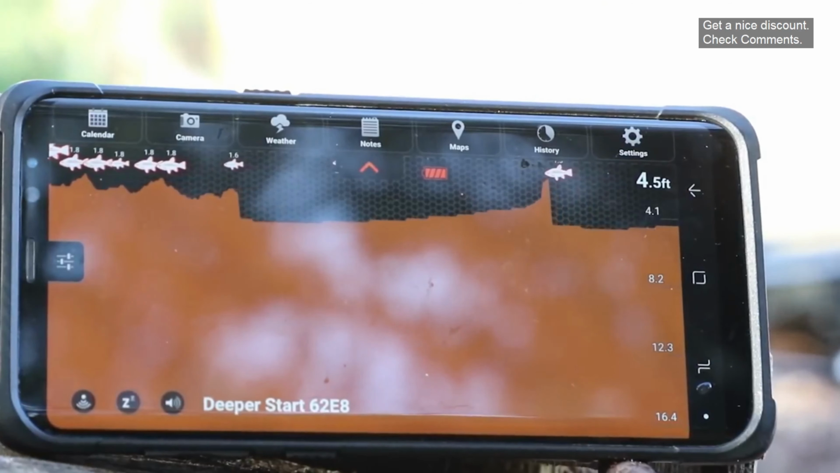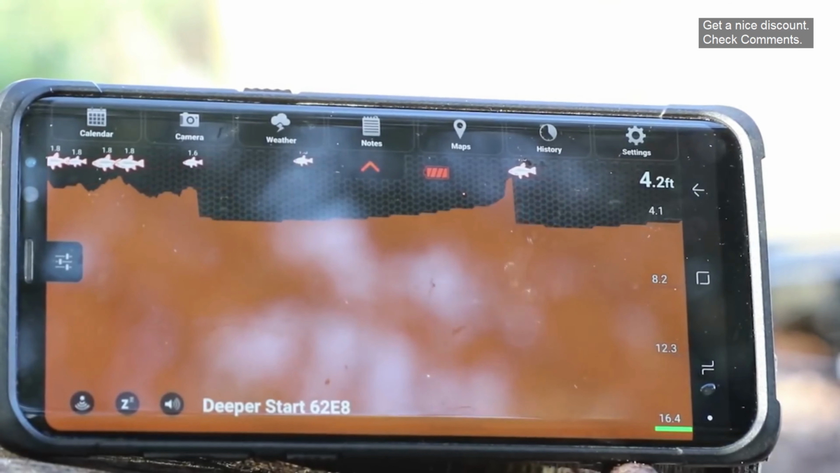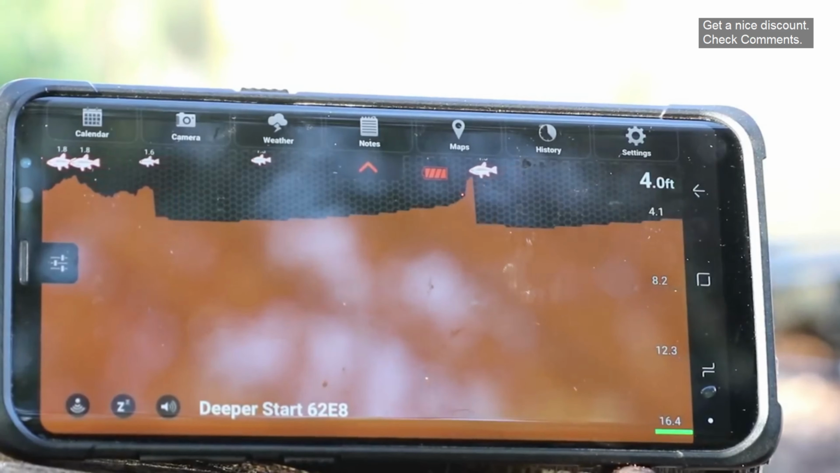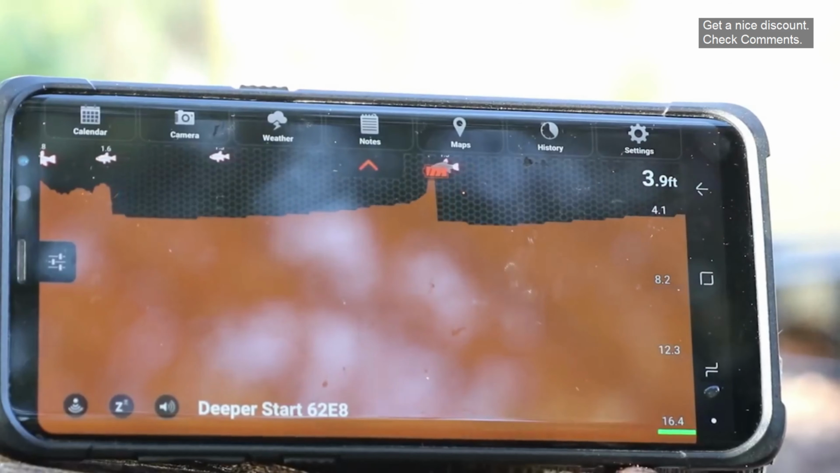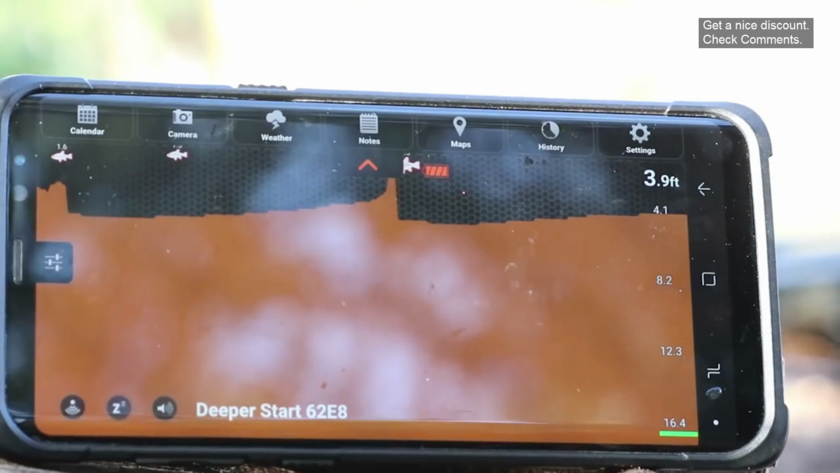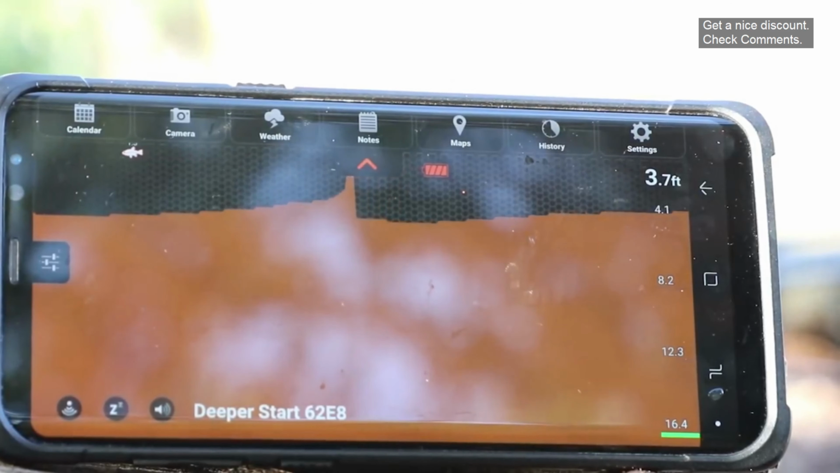And that sharp line there is the recast. So that's where I've just recast out, and that's where it starts again from. So I'm not moving the deeper at all now. As you can see, the bar's still moving across. And it's just holding on the spot that I've got it over at the minute. It's slightly drifting with the wind, but not really. So if I keep on reeling now, there you go, you can see the depth changing.